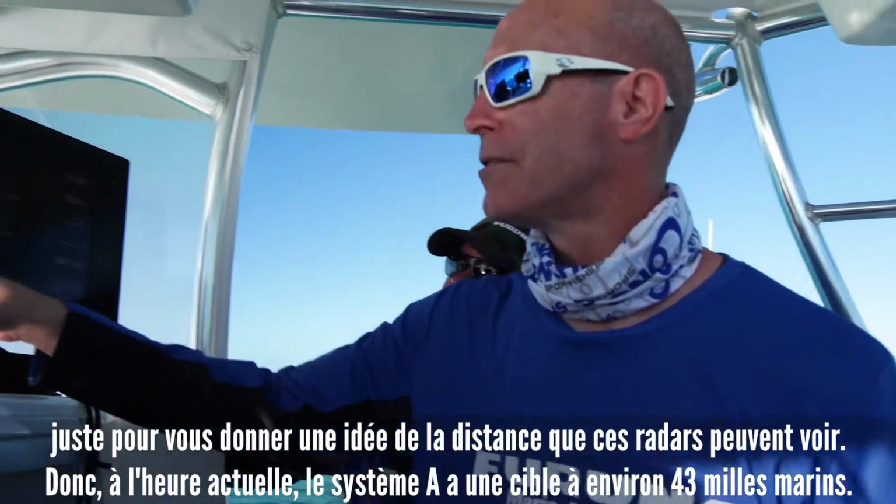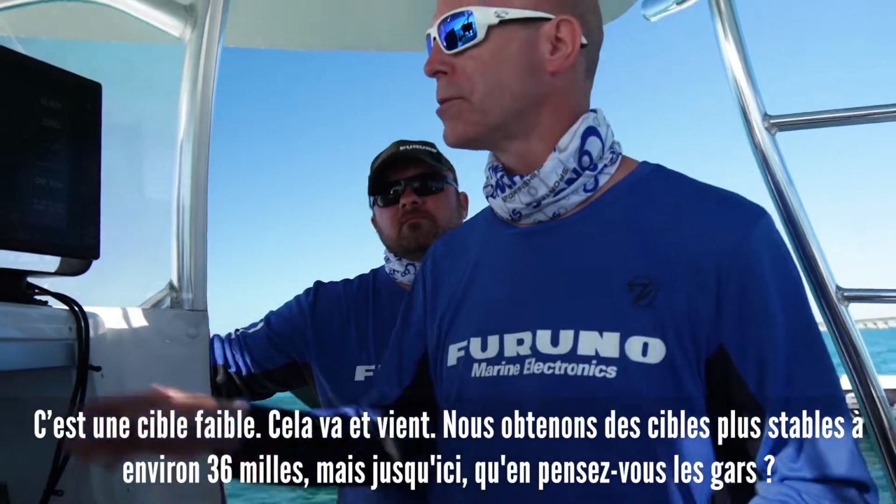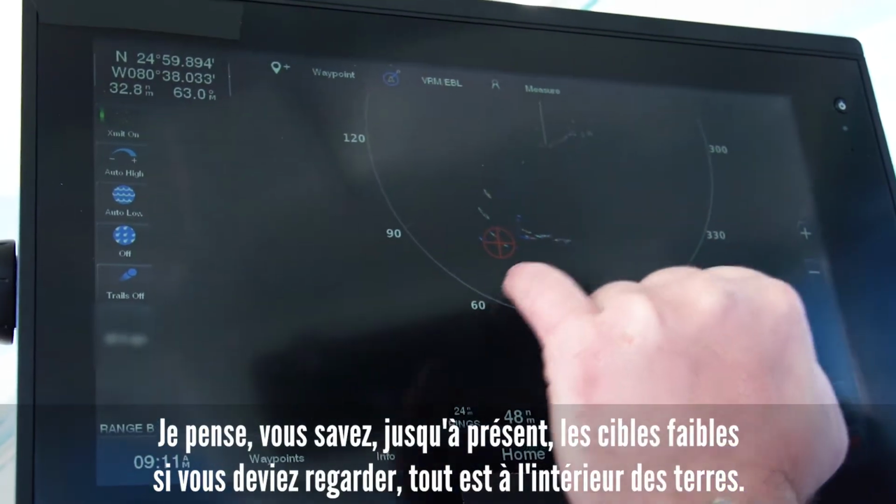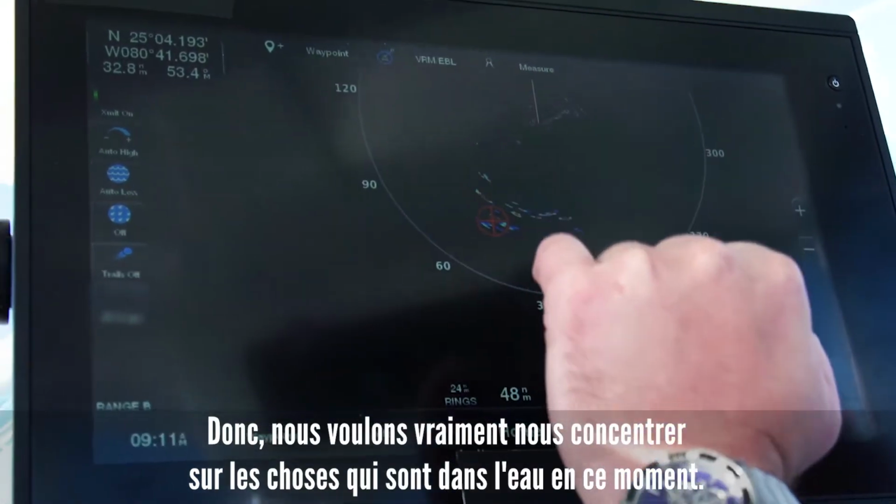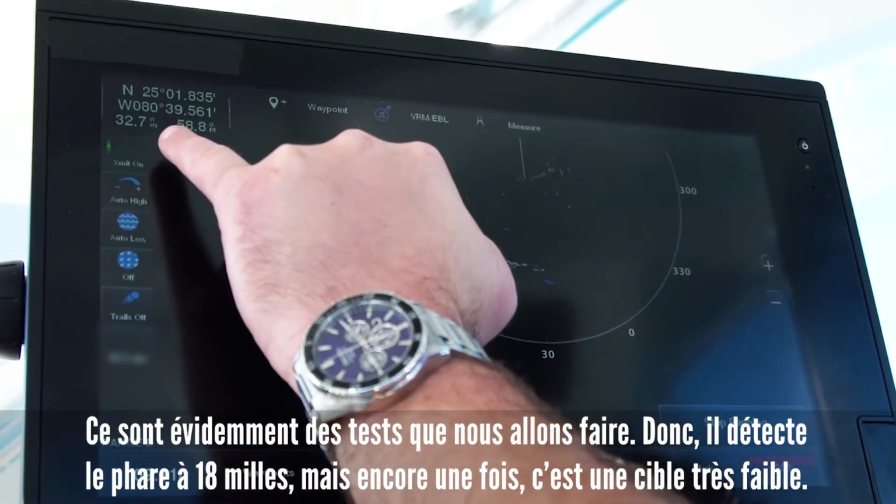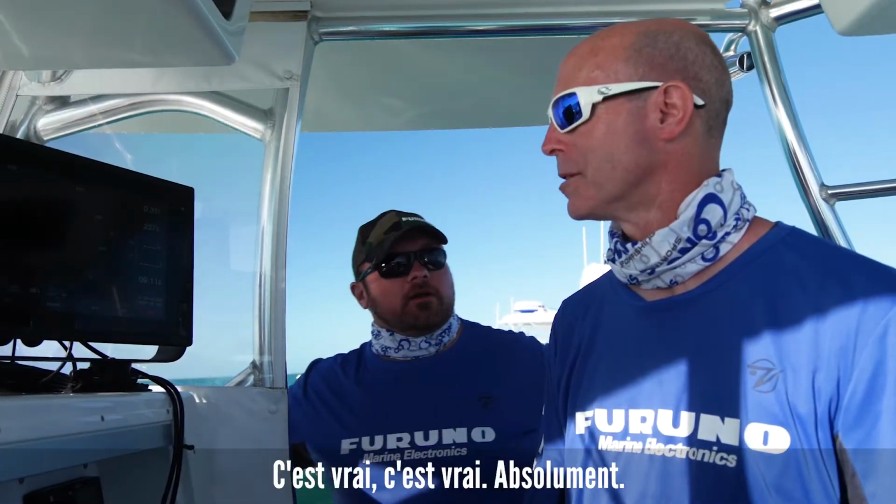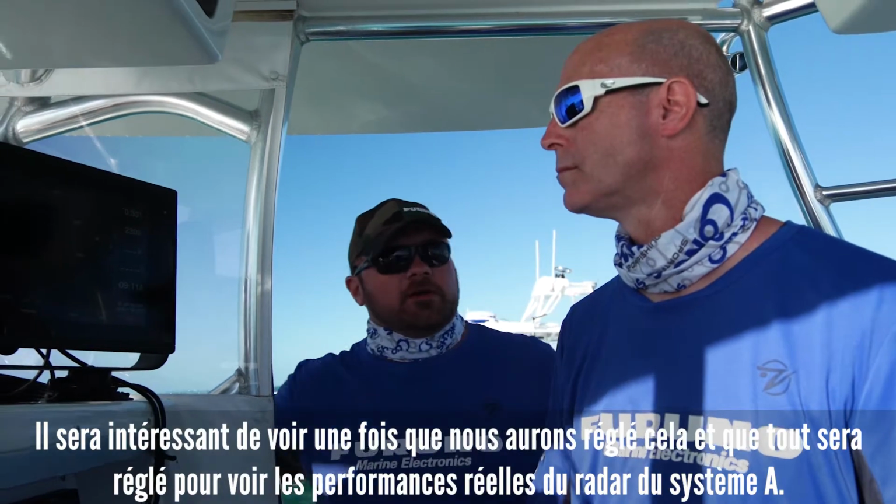So right now, System A has a target out to about 43 nautical miles. It's a faint target, it kind of comes and goes. We get steadier targets at about 36 miles. But so far, what do you guys think? I think so far the faint targets, if you were to look, are all inland. Right, we really want to focus on things that are in the water right now. Okay. That's obviously the testing that we're going to be doing. So, it's picking up the lighthouse at 18 miles, but again, a very faint target. Right, it'll be interesting to see once we dial this up and get everything tuned to see the actual performance of System A's radar. Okay, cool.